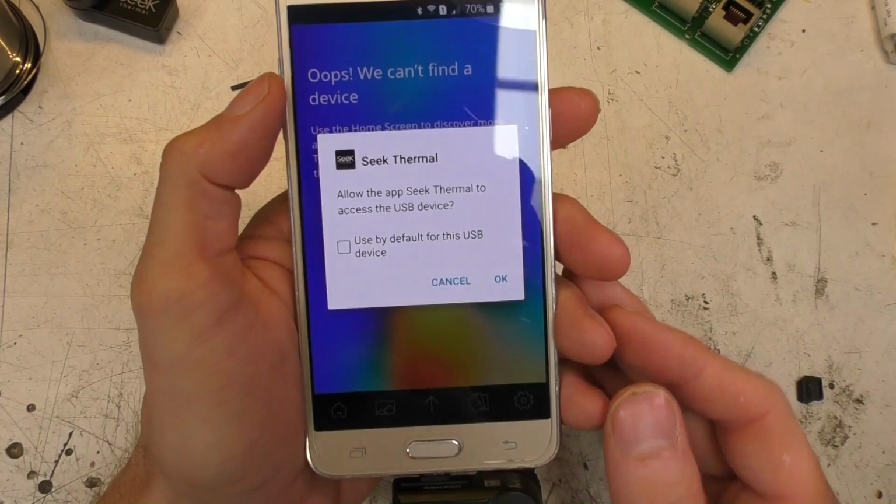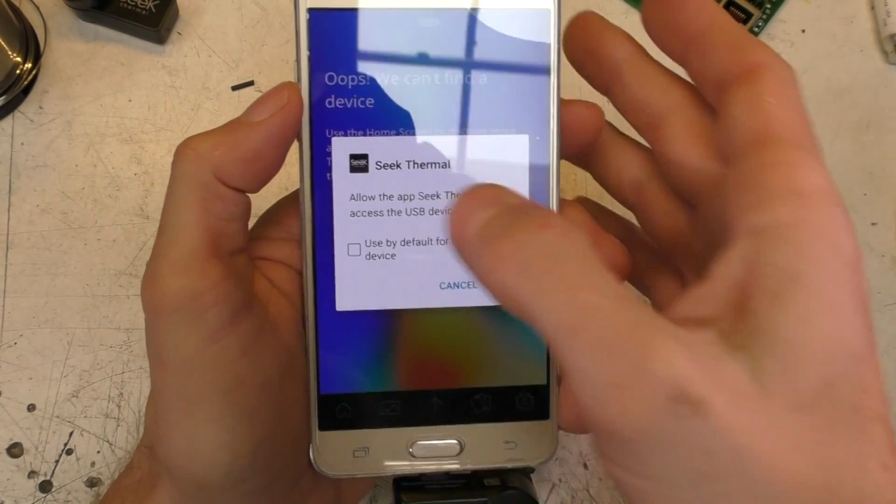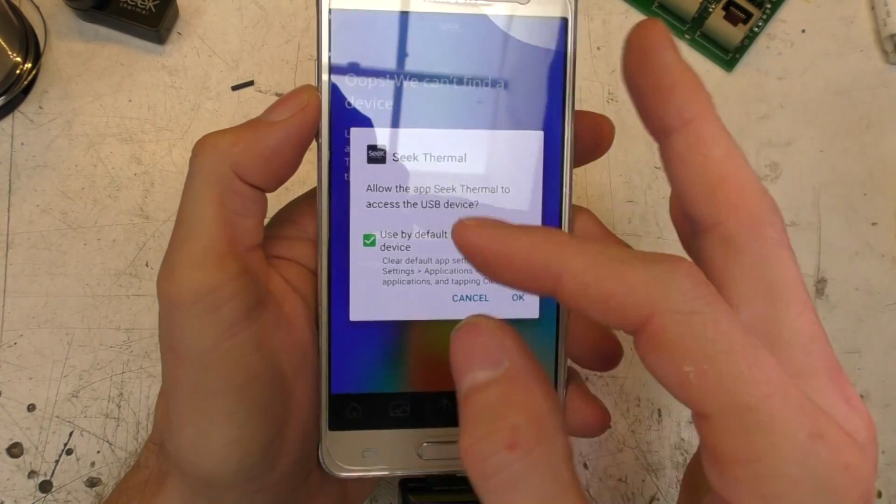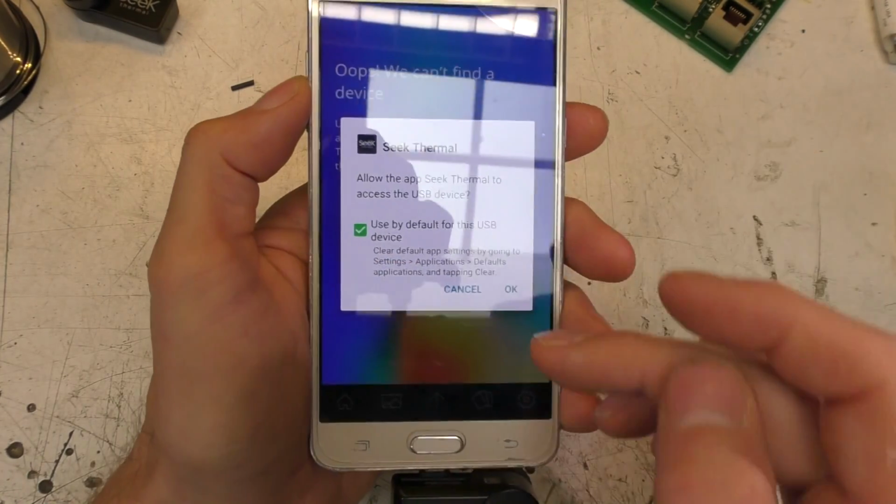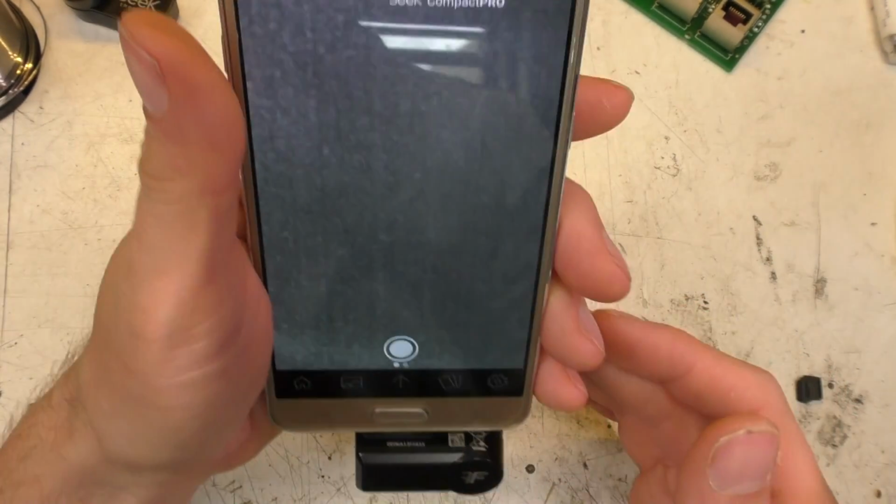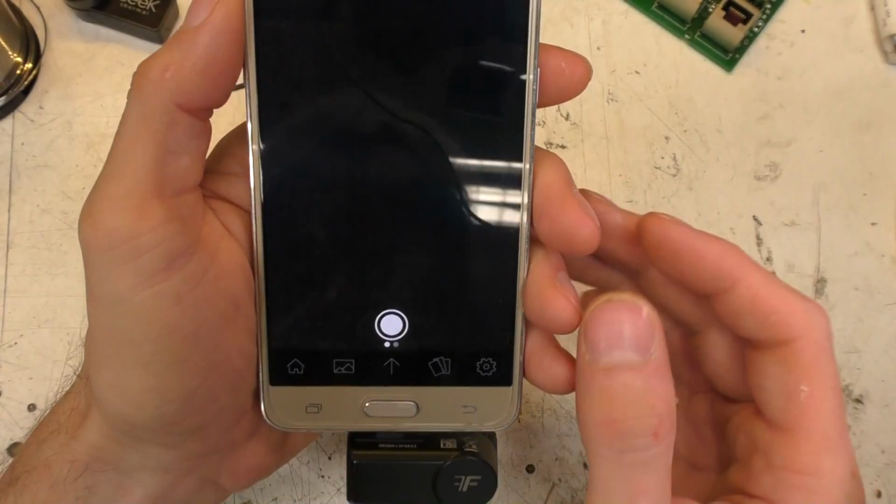So what happens is you plug that in, it says, "Oops, we can't find a device," because Android is asking you for permission. For some reason it seems to always do this. I'd have expected it to only do this the first time, but every time you plug in it gives this. I don't know, maybe that's an Android thing, but it does actually find it and then start up reasonably quickly.